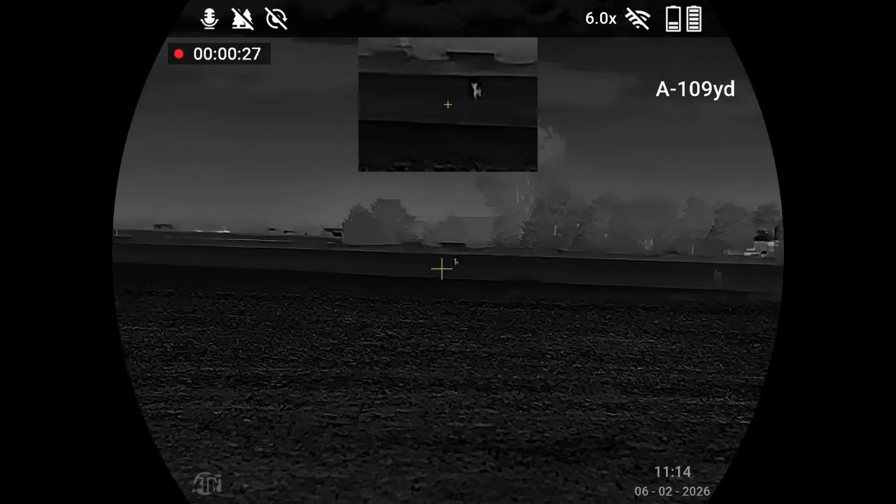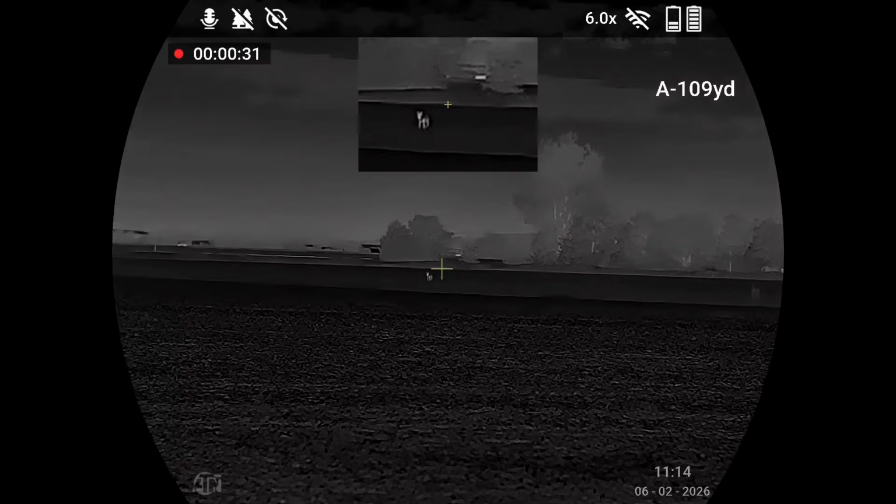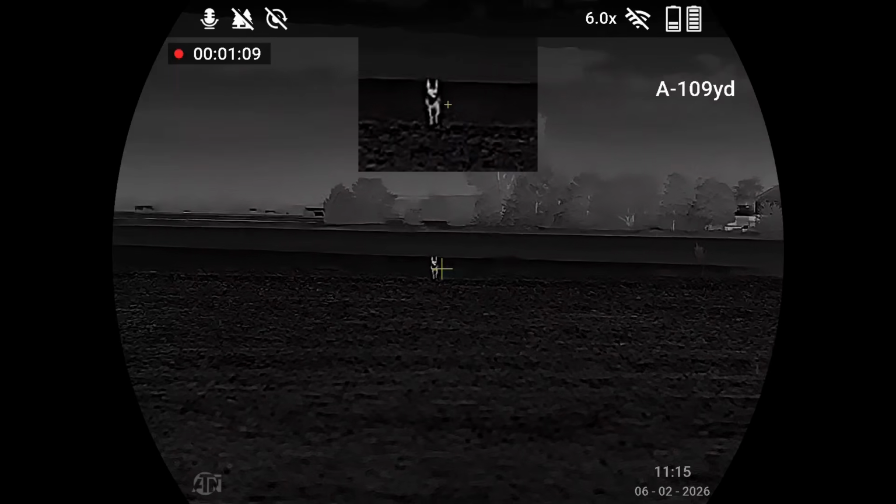First things first, it's right in the name, 640 by 512 sensor. Plain English, this is roughly 3 times the pixels of a 384. You're really going to get a sharp image out of this, especially at longer ranges. It's going to pick up that image quality when you really get out there and you're trying to tell what you're looking at.